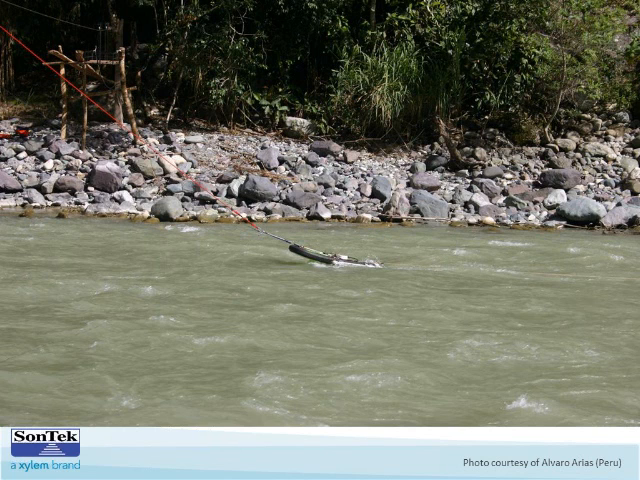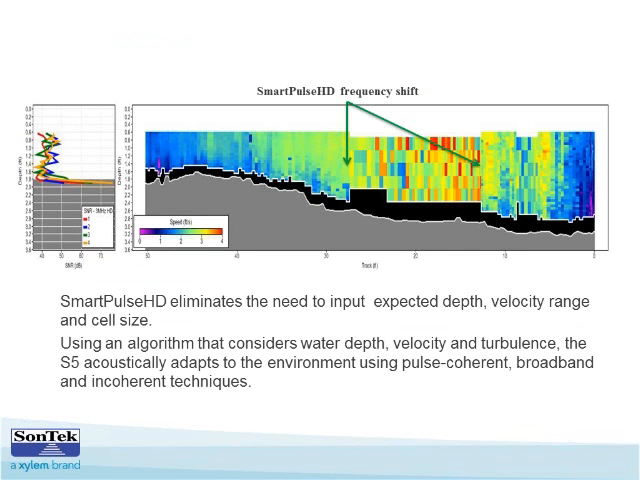Now, as Chris mentioned, between SmartPulse and the automatic configuration of the system, we're certainly able to deal with both laminar flow as well as turbulent flow very well. One of the slides we showed earlier shows just that transition. Here we're shown a more well-behaved part of the stream. Once the stream starts picking up velocity and turbulence, we switch into a different method of measurement that allows us to capture that data without really sacrificing the quality.